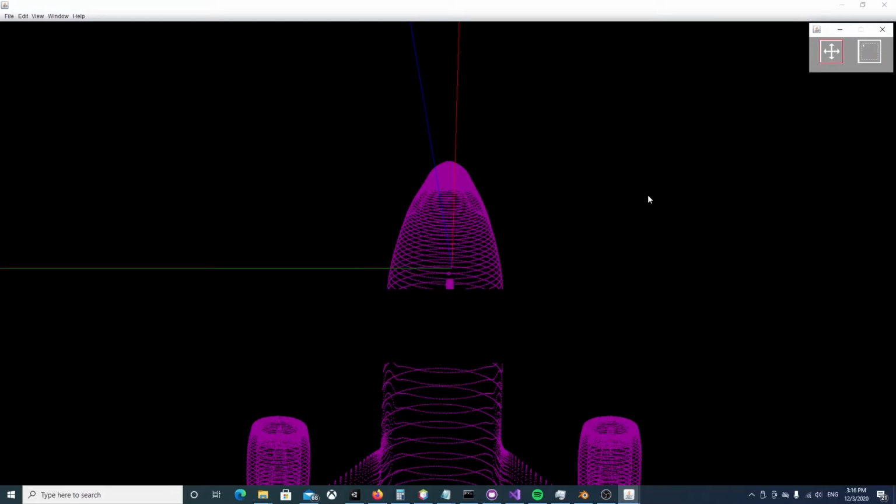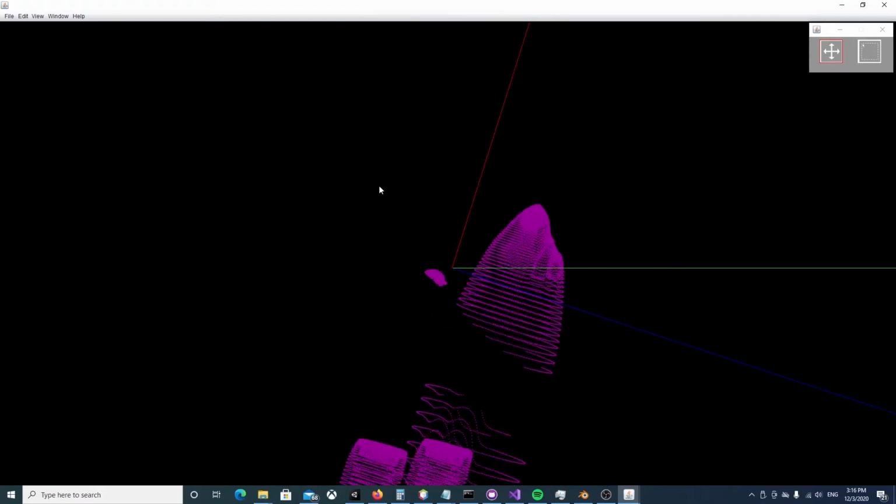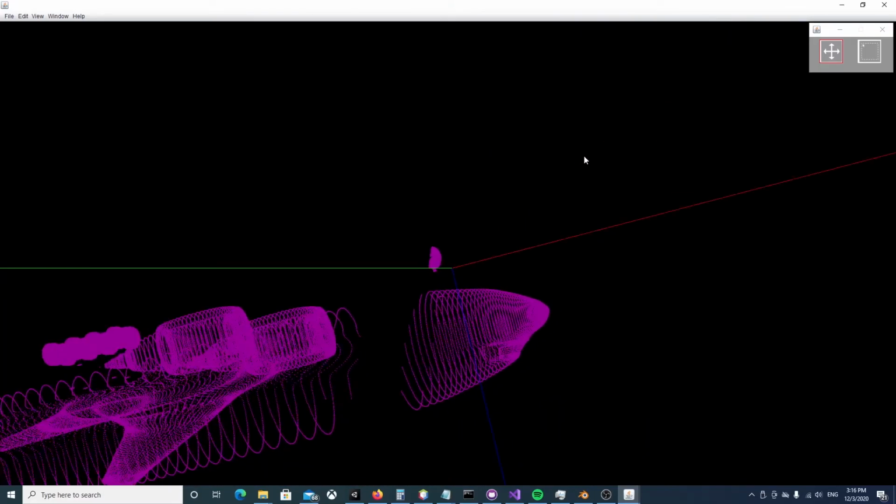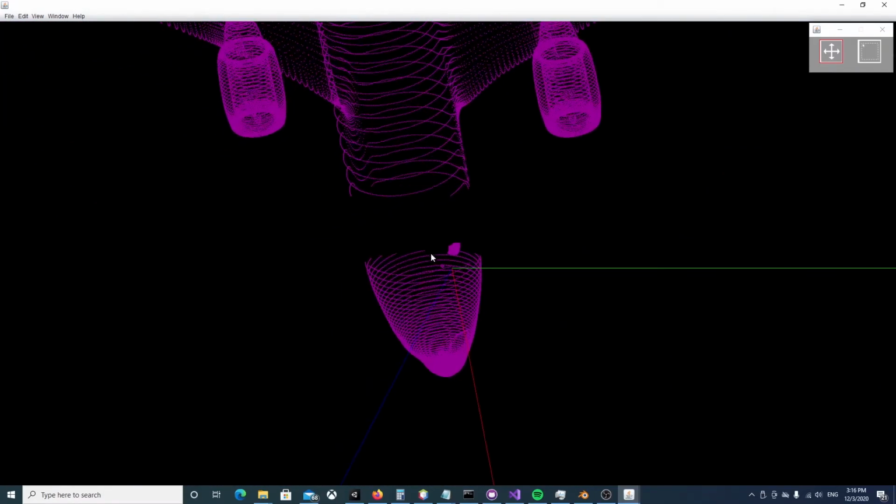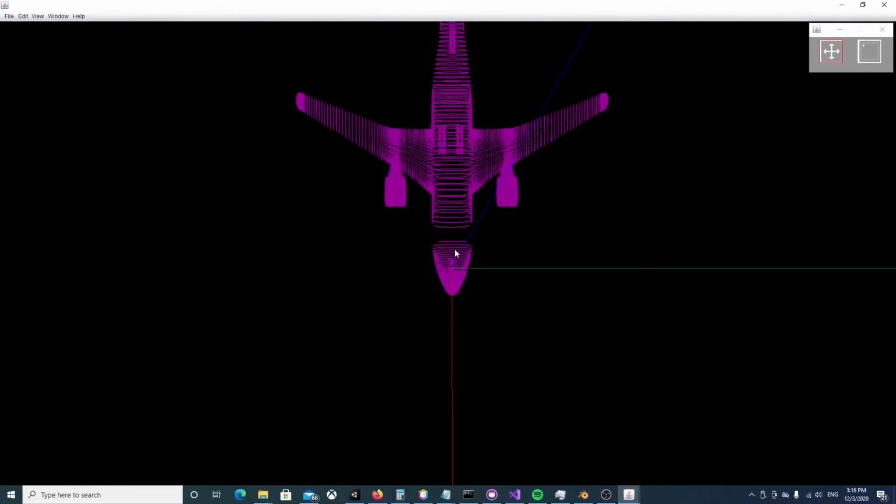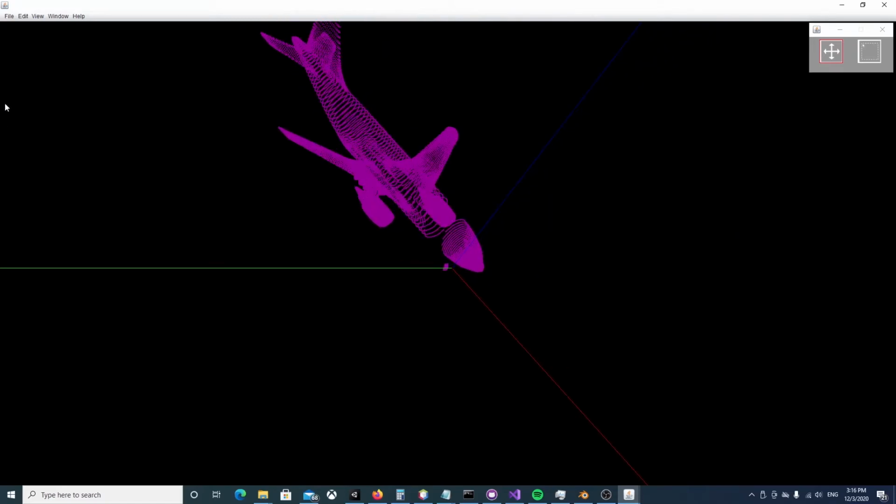There we go. It's a large file, so it takes some processing sometimes. And that's the LAM viewer.